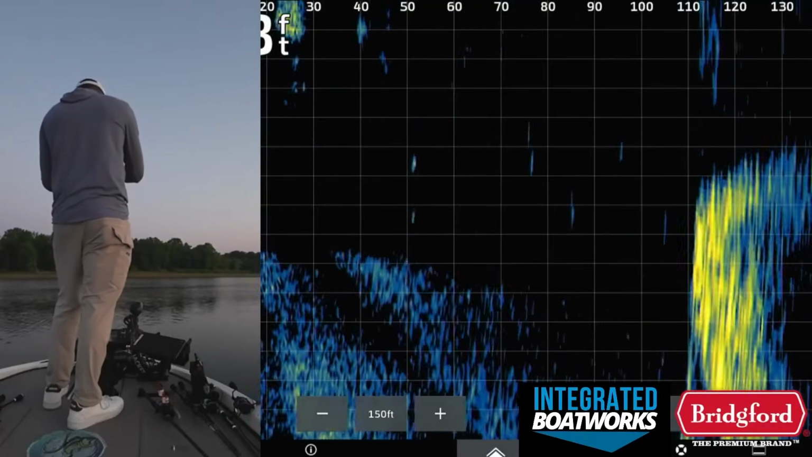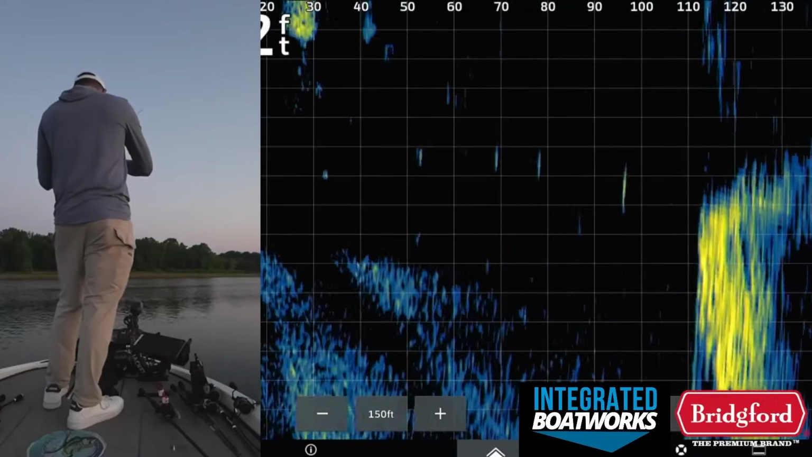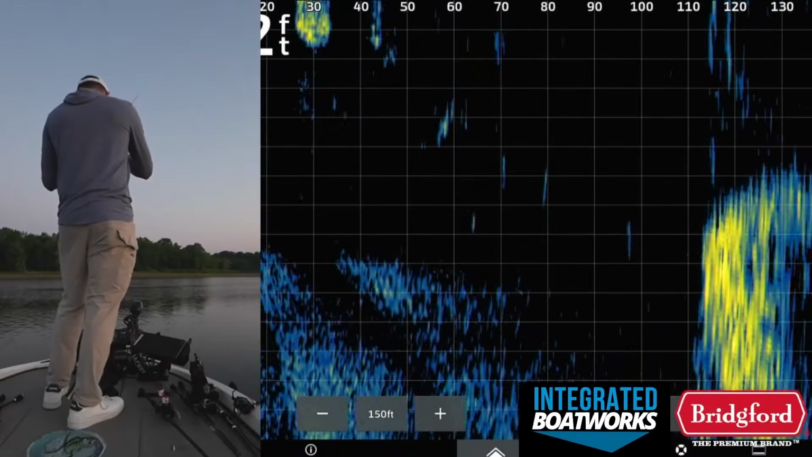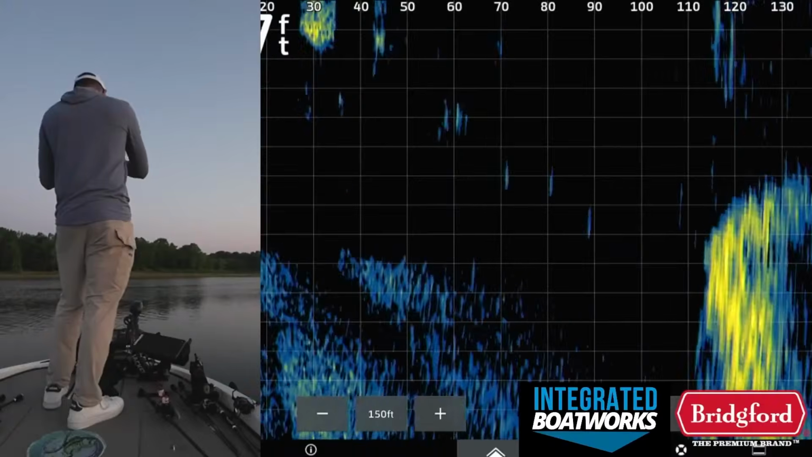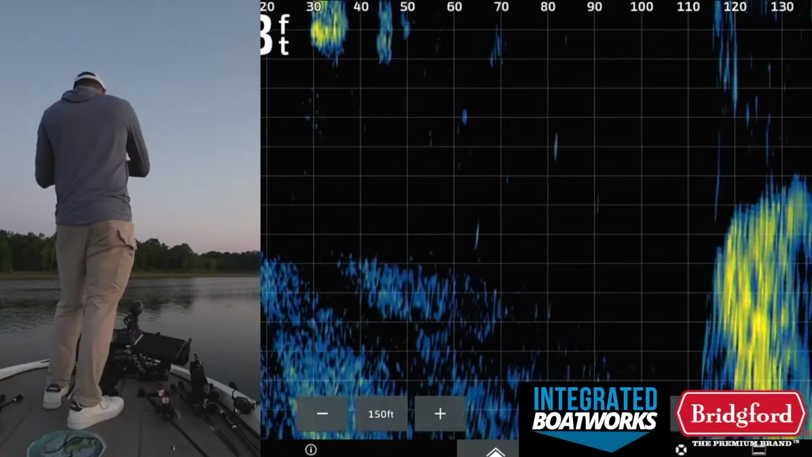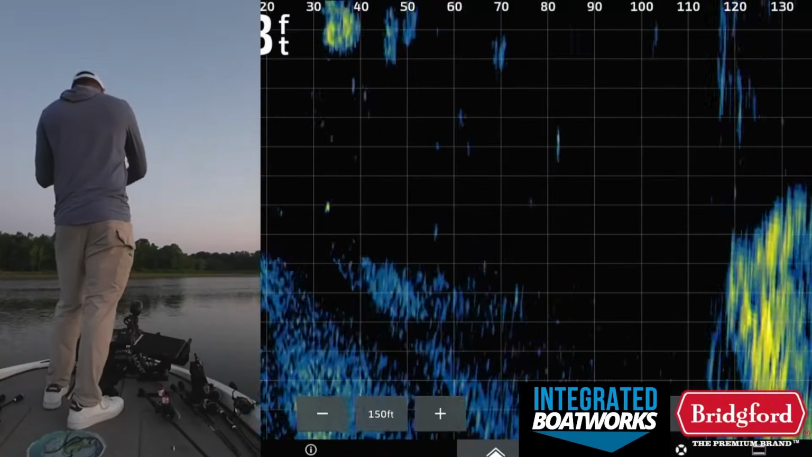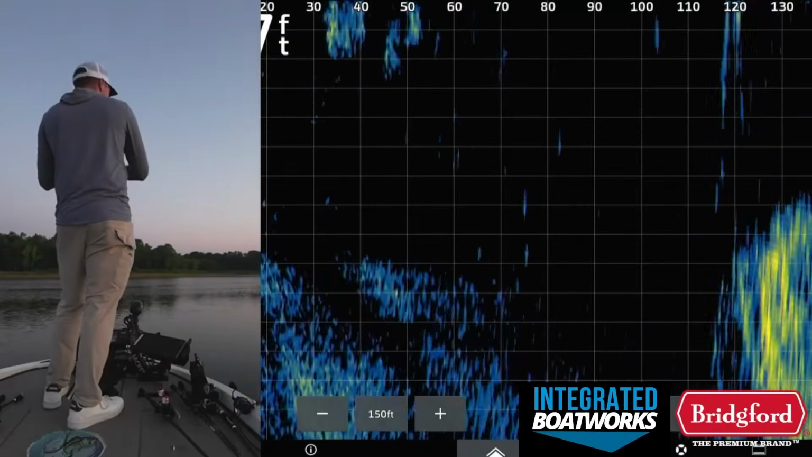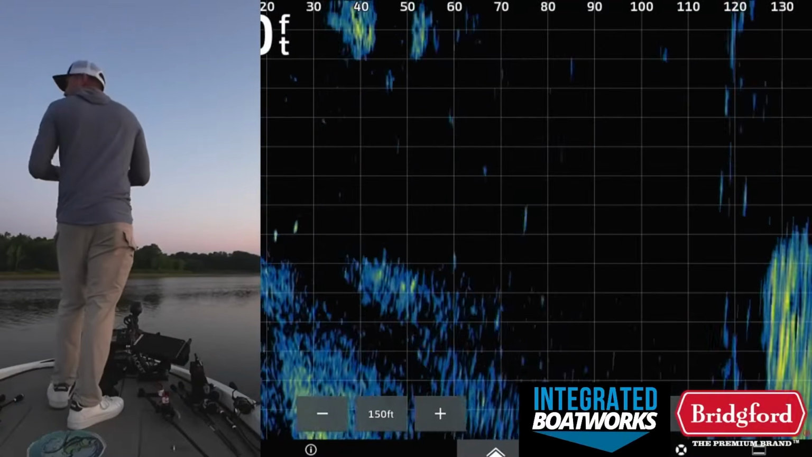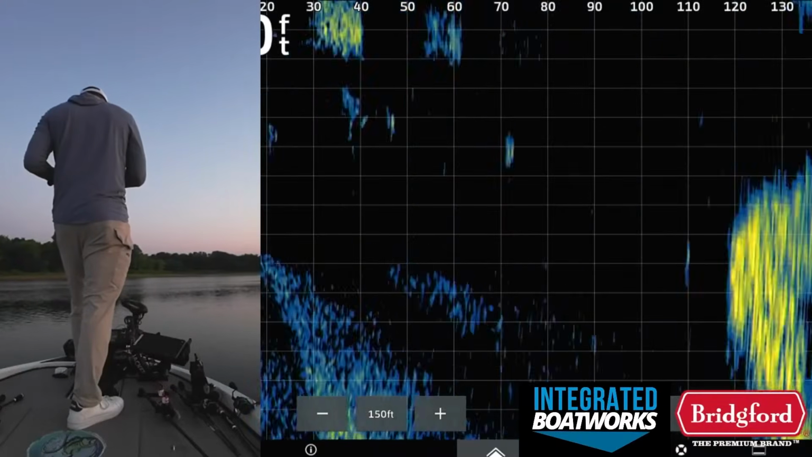Basically, when I make a bomb cast out there, I'm not seeing a lot of these quality fish I'm catching on Livescope. It's kind of weird because you would think, obviously, Livescope should help you catch bigger fish and more fish because you can see them bite the bait and all that stuff. But I've actually found it to be the opposite for me. Every time I've caught or seen fish bite on Livescope, they've been 3 pounds or less. And all of my better quality fish have actually come when I don't see them on the Livescope and I'm making long bomb casts out there, staying away from the fish a lot more.